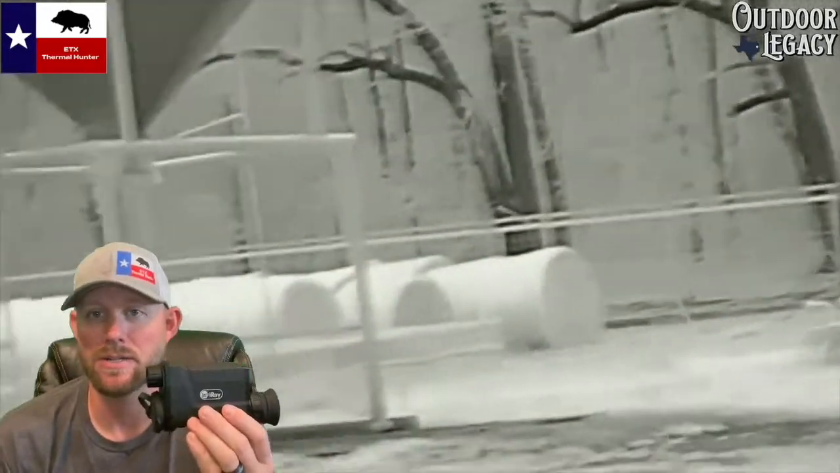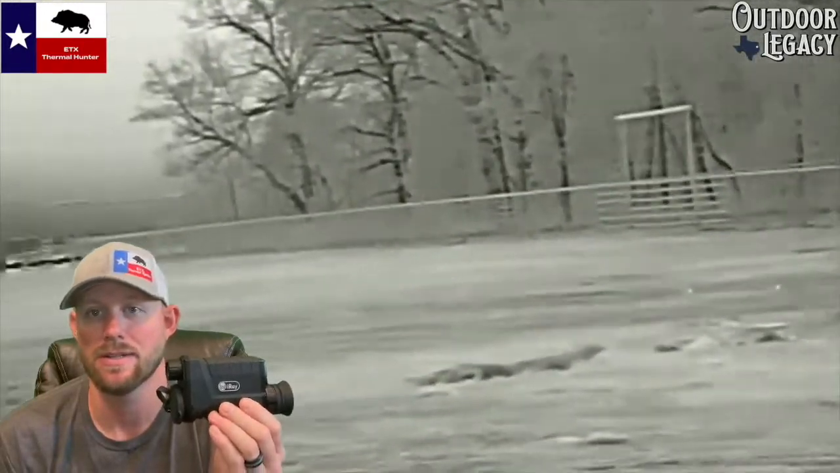It's got built-in standby mode, so you click a 2-button sequence, it puts it in standby mode. Click the 2-button sequence, or click your power button, and it brings it back. It's got a boot time of less than 10 seconds when you boot it. In standby mode, it's instant, so it comes right back on, ready to go.